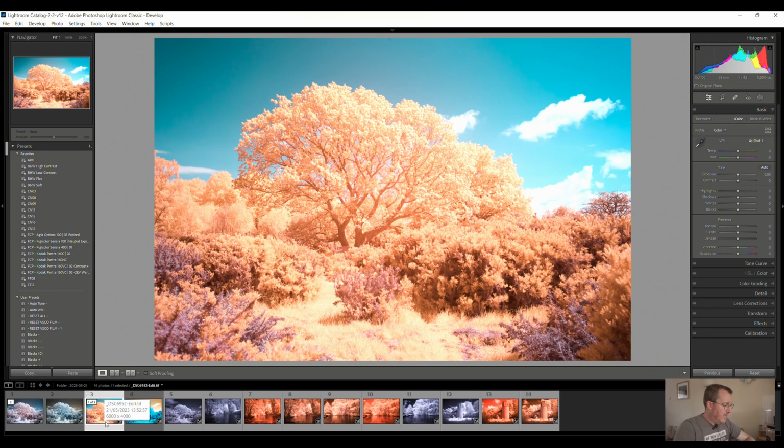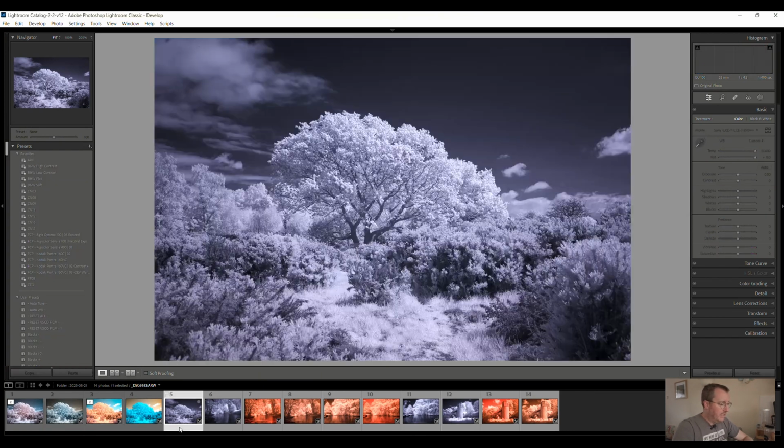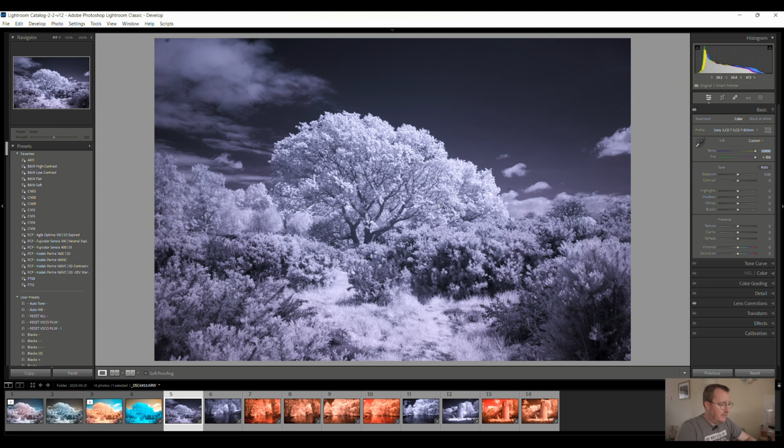Okay, and let's repeat the process again now with the 850. So as I mentioned before, this one doesn't really let any visible light through. We're only really seeing the infrared here, and you'll spot that everything is quite similarly toned. So again, we can pick a neutral-ish white balance off a cloud, and we can take it into Photoshop to do the channel swap.